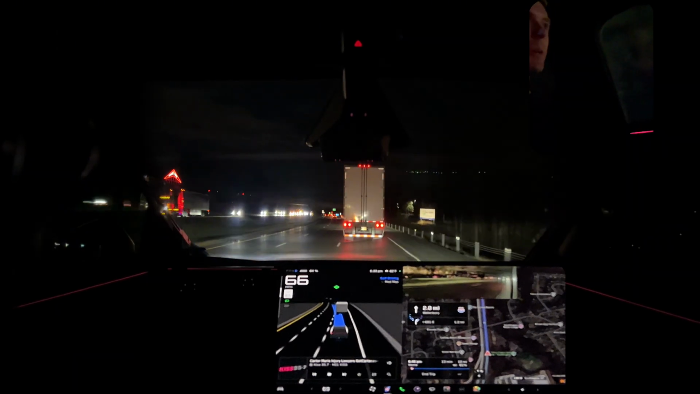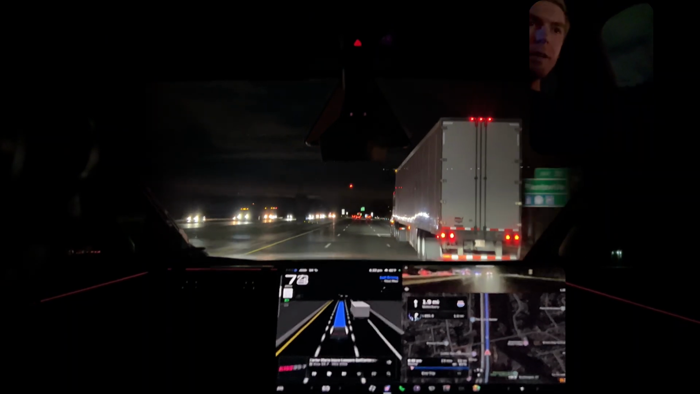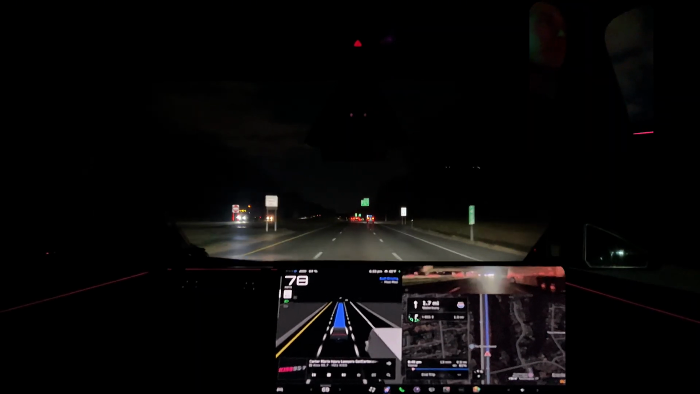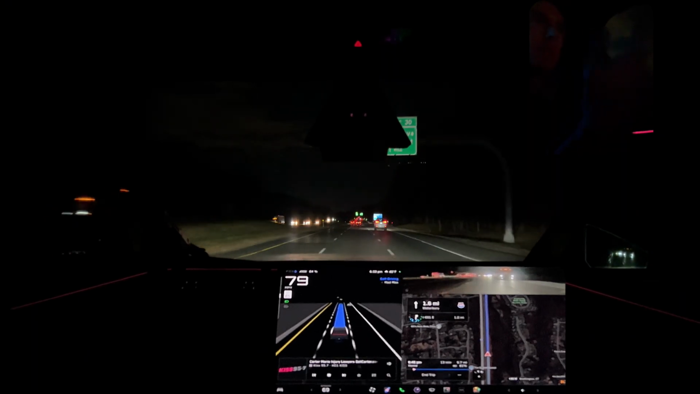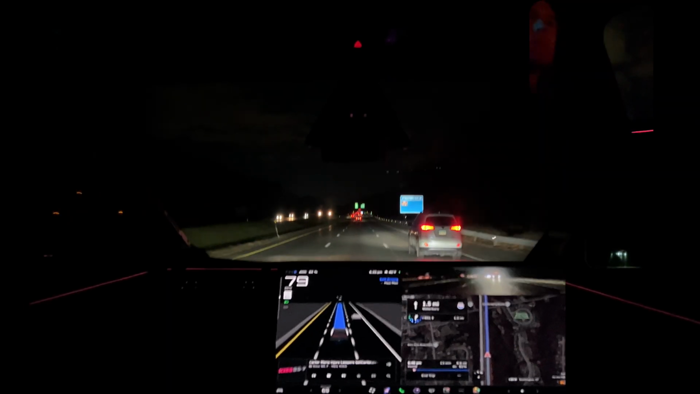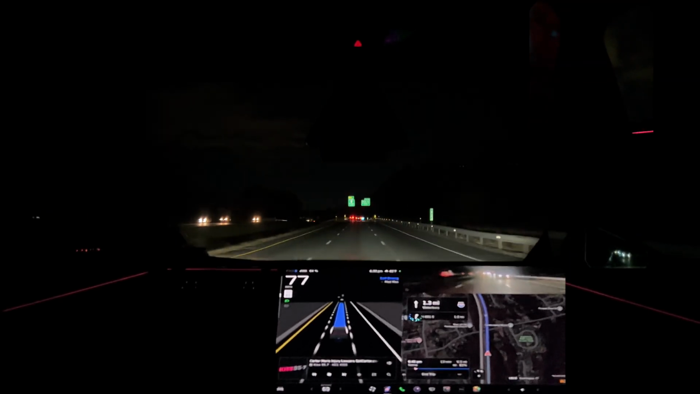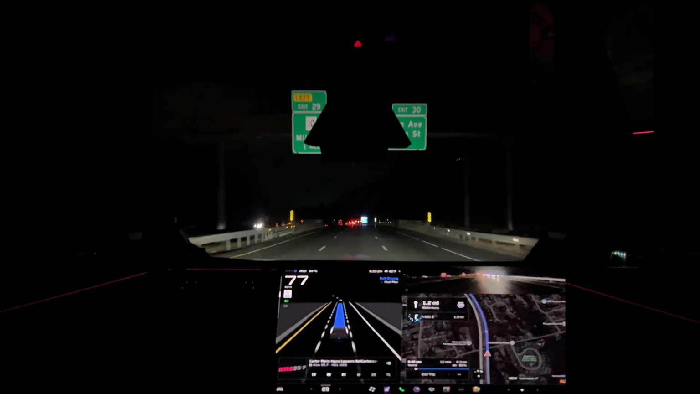And on the highway, Mad Max mode doing its thing. I might have to call for a defrost. I think we got a little bit of frost creeping up on the inside of the window there. Just want to keep the view for you guys. I have a feeling the FSD cameras are fine. And that's it. We're just Mad Maxing home now. Nothing to it.